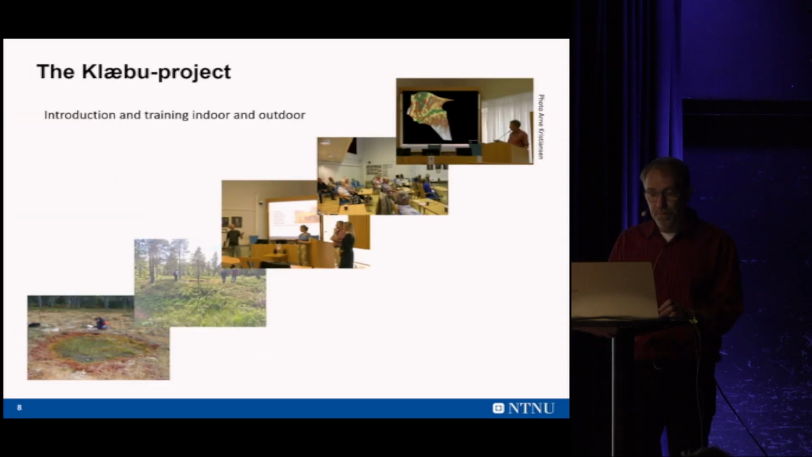Yeah, and the first project, the project where we invited the Historical Society to help us do the field verifications. We started with an introduction to the project and a training of the people that signed up from the Historical Society. So we had first an indoor training, and then we went out to the field and showed people how these features look in real life.